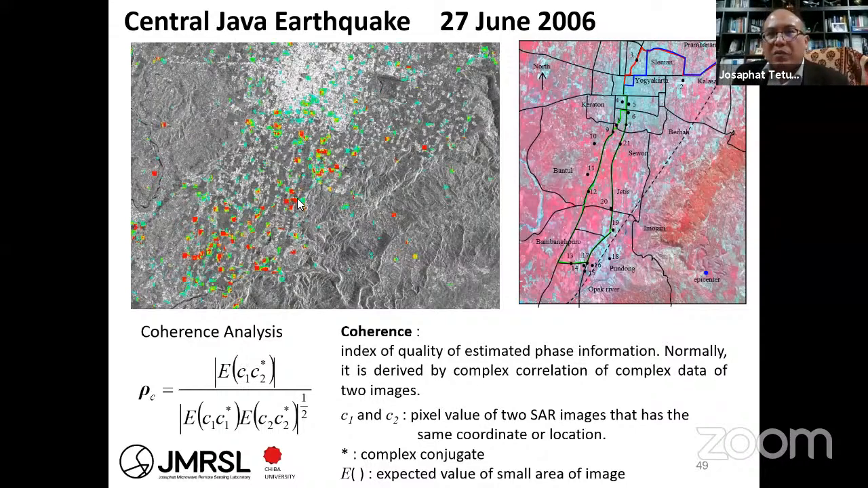Yes, the red one is destroyed, and the other area is almost stable. And I made some ground survey here, and you can find one paper related to this.